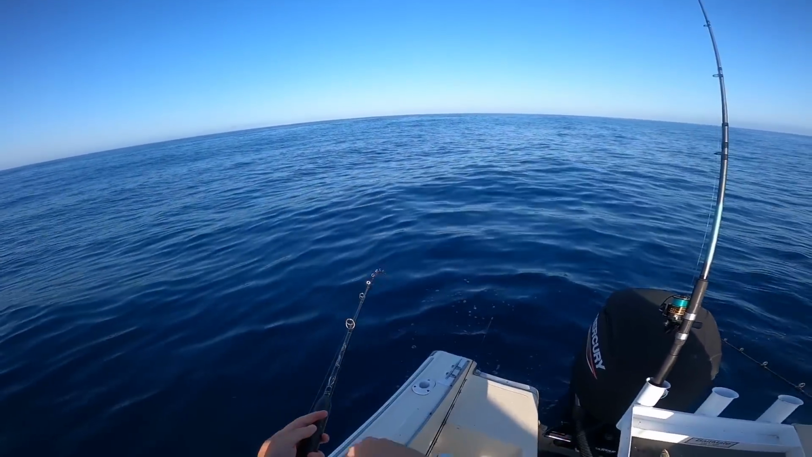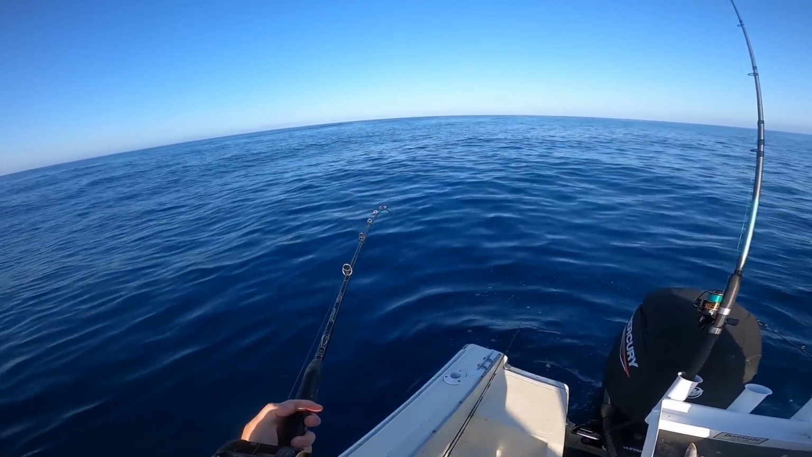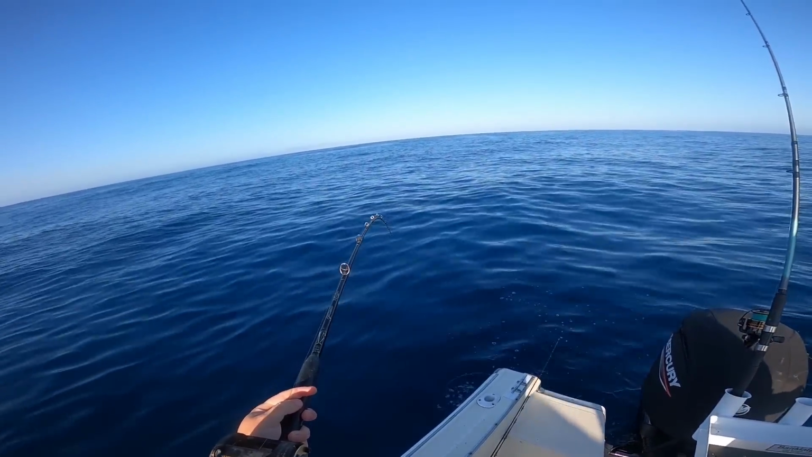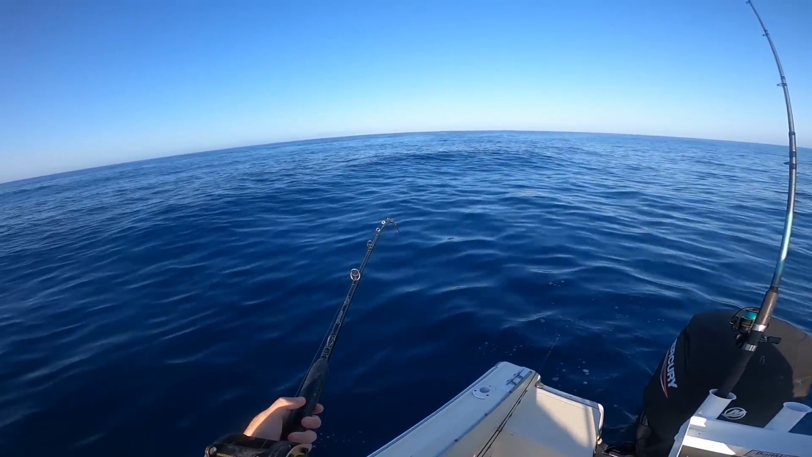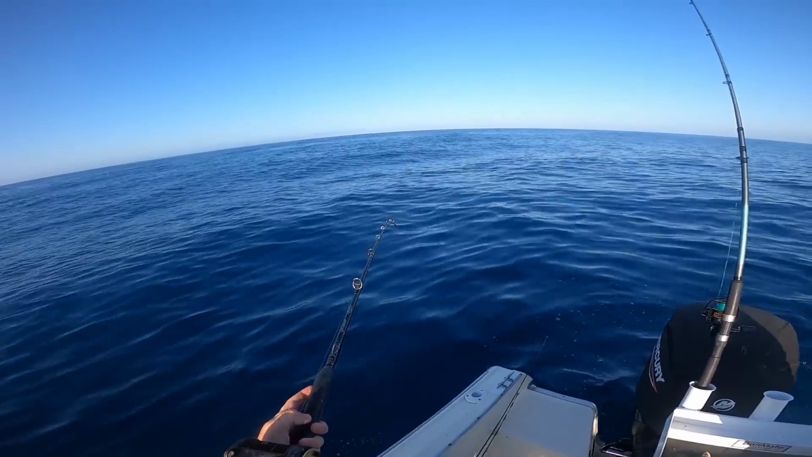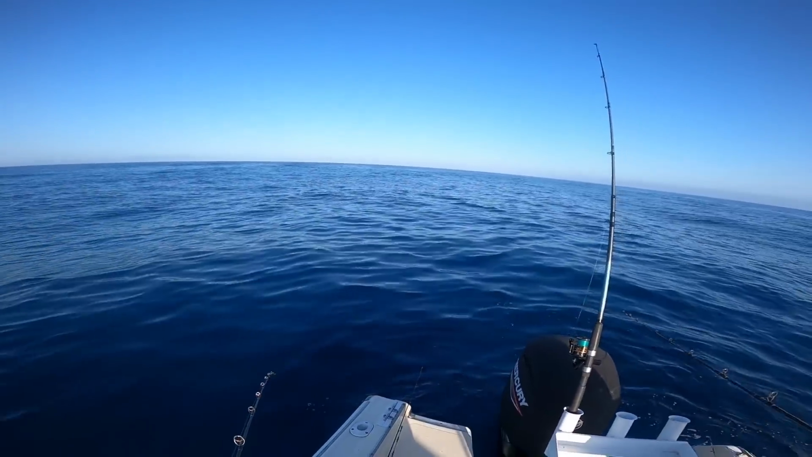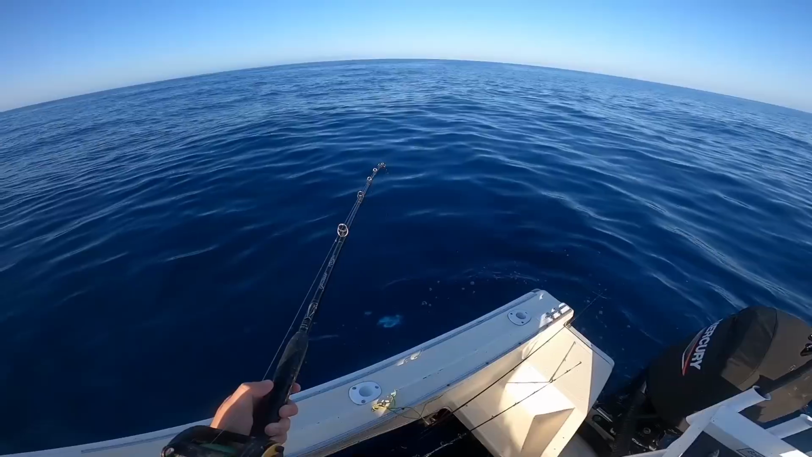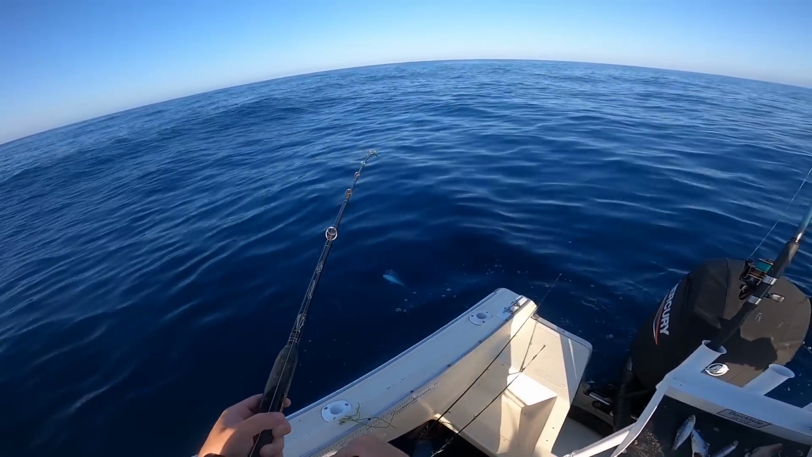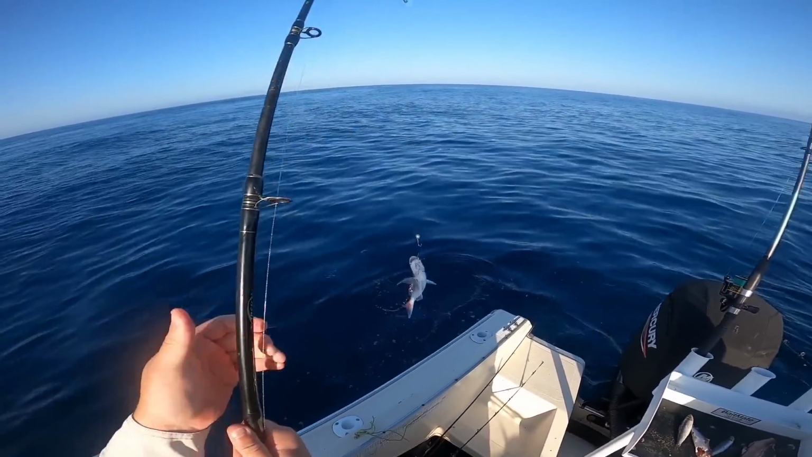Good fish. Yep, that's a better one. Hopefully it stays like that. Well, it hit it alright anyway. It's fighting a bit weird. Yeah, nothing to write home about, but it hit hard. Not bad.